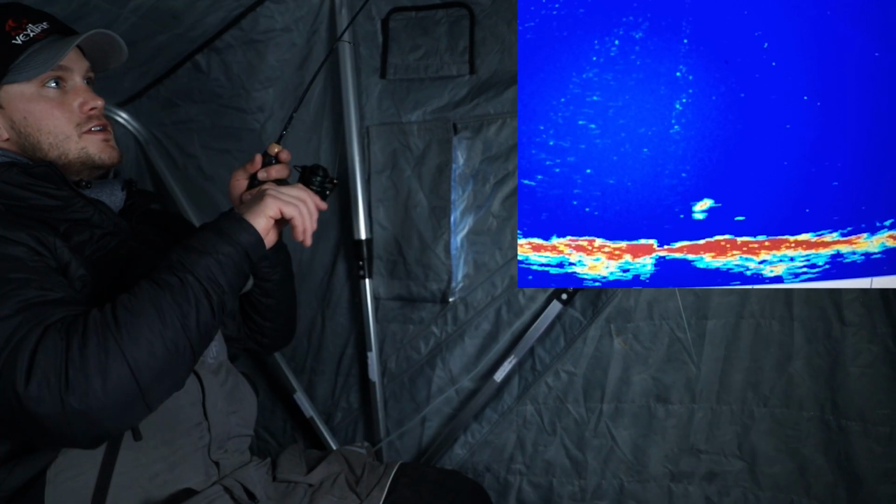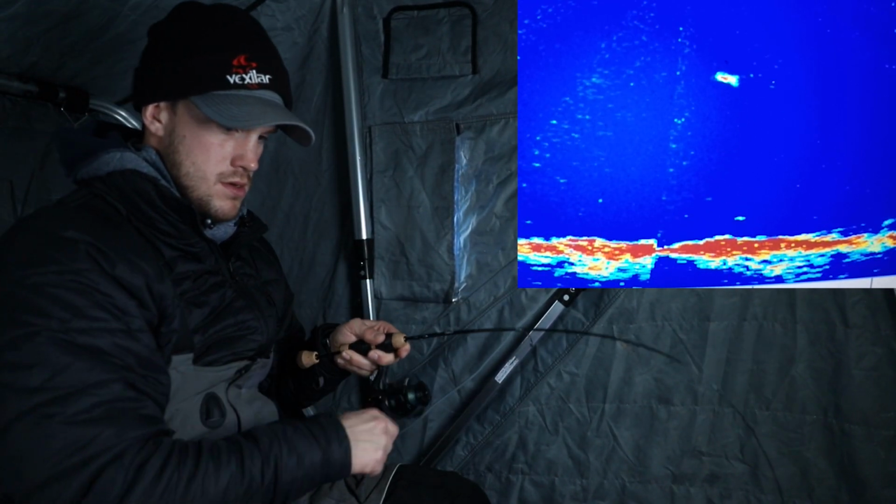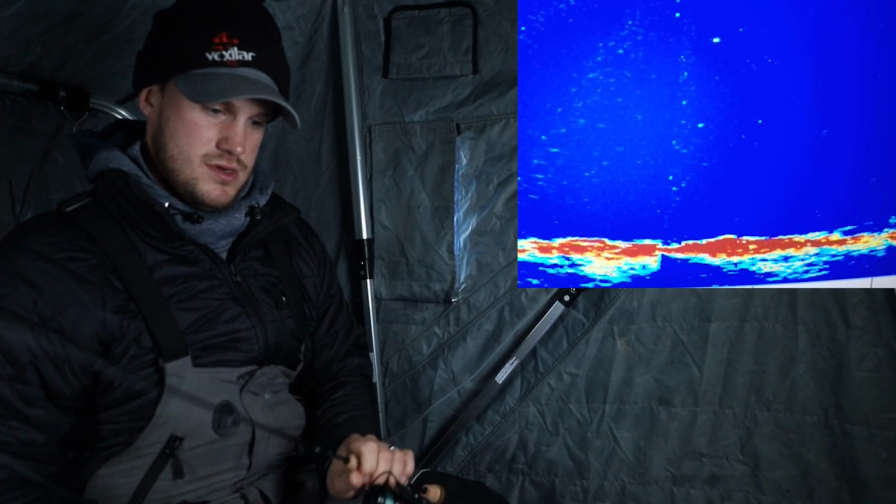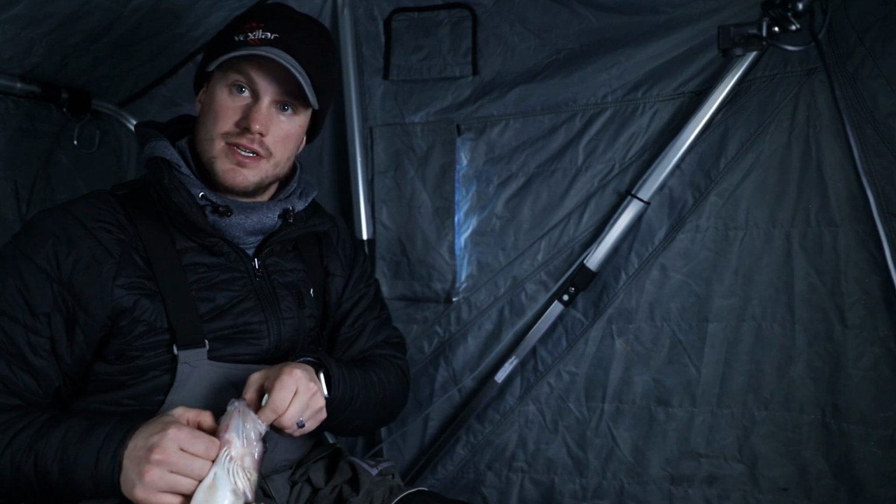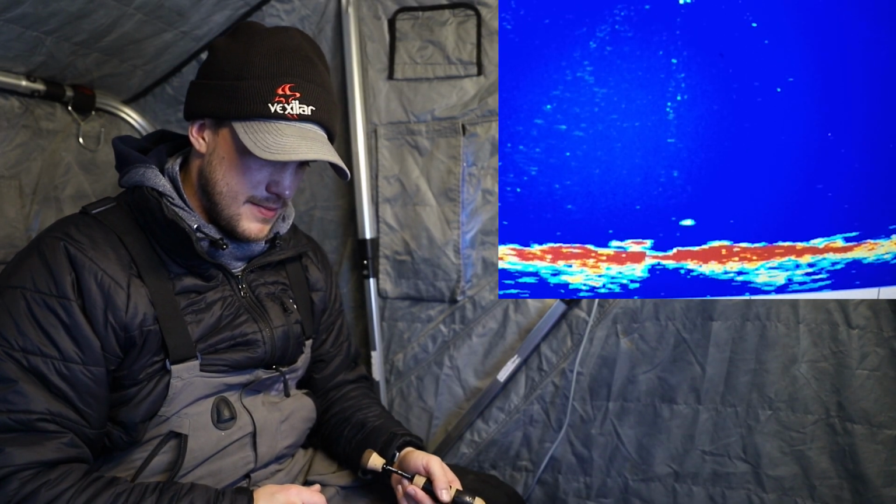That's a little better fish. There you go. Not a giant, but definitely better than those 12 inchers. That's a little more what we're talking about. There we go. Nice walleye. That one came off bottom just like it was supposed to. Looks decent though. Come on, come up and crush it.